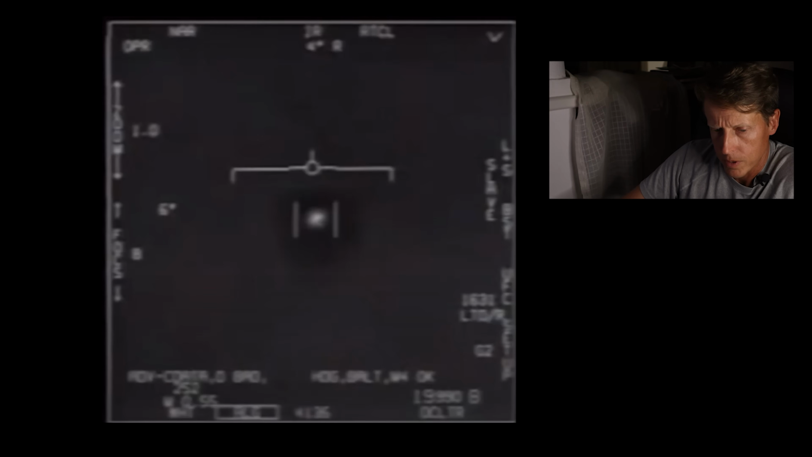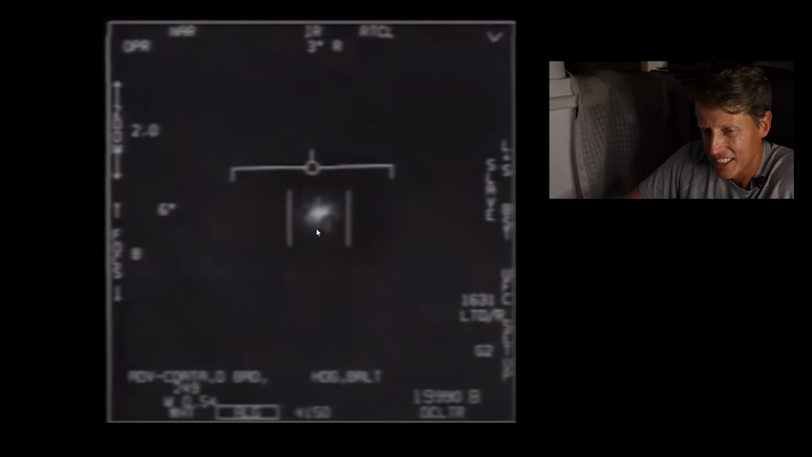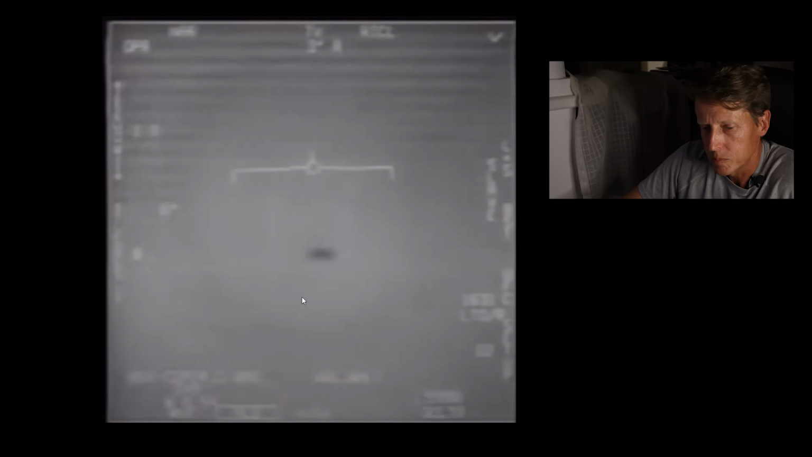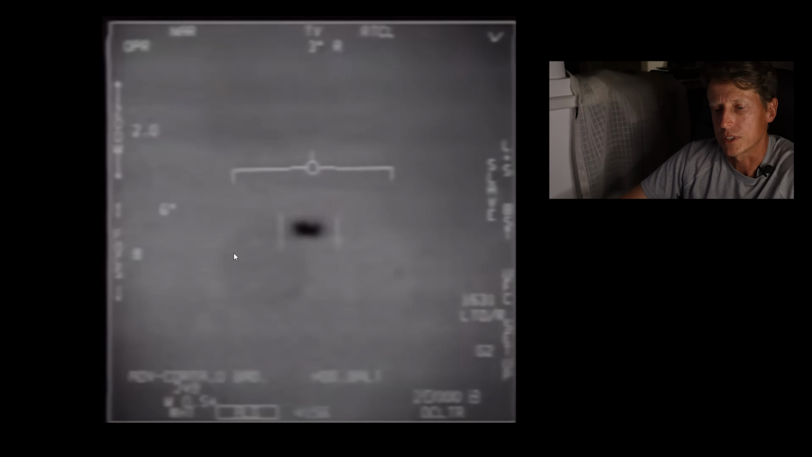Let's watch through a little bit more. Okay, they're at 20,000 feet. This is some terrible distraction. Okay, so you see it's still white hot here. It's still right out in front. So he went to a narrow field of view. He zoomed in. Okay, so now he went to TV mode. Okay, this is television, optical.